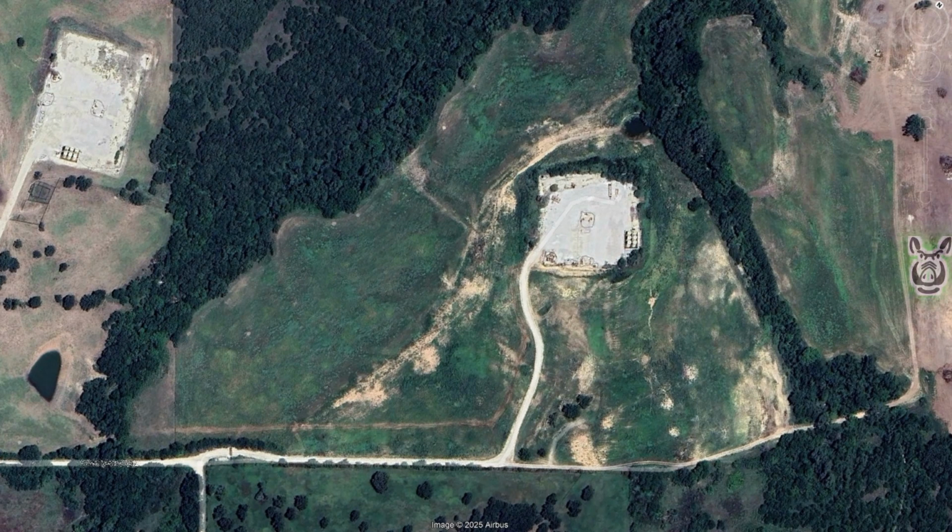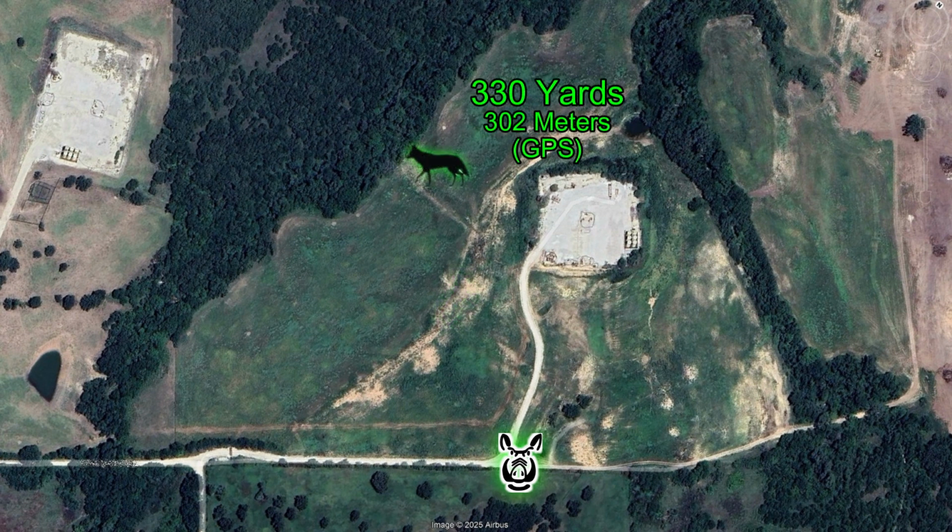Carpe Canis, hunting up in North Texas. I was hunting on the far right-hand side of the screen waiting for hogs. Hogs didn't show up, and after a few hours I decided to leave, and I'm driving down the road when I spotted this coyote crossing the road. I had to move up to get a position to see the field that it went into, and by the time I had my rifle out, the coyote's out there way at 330 yards.